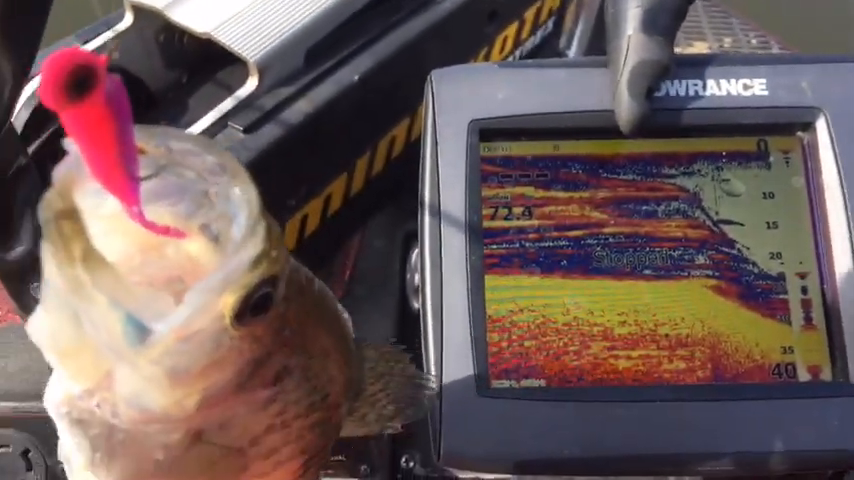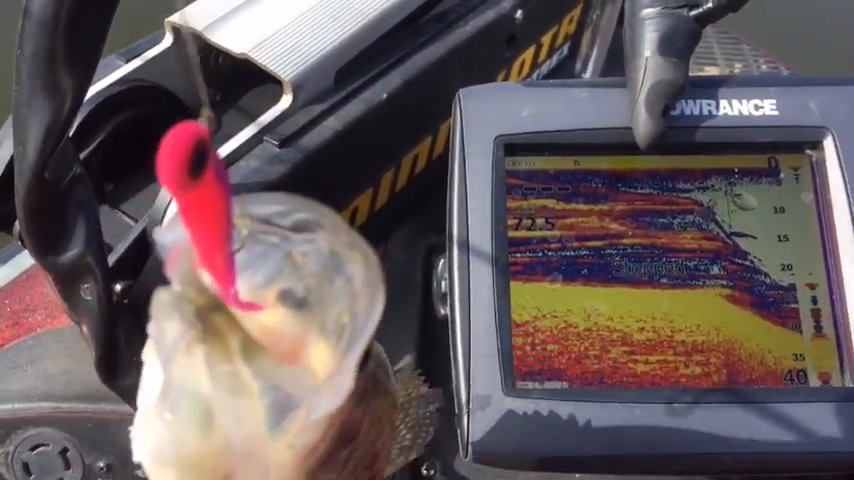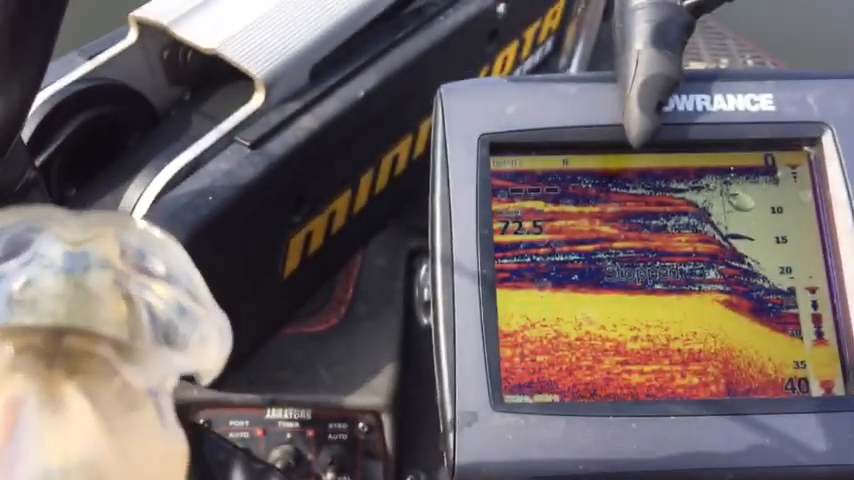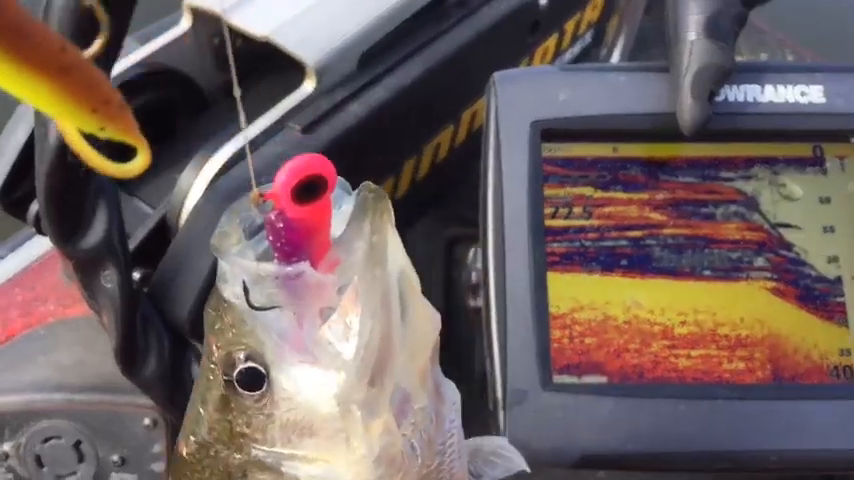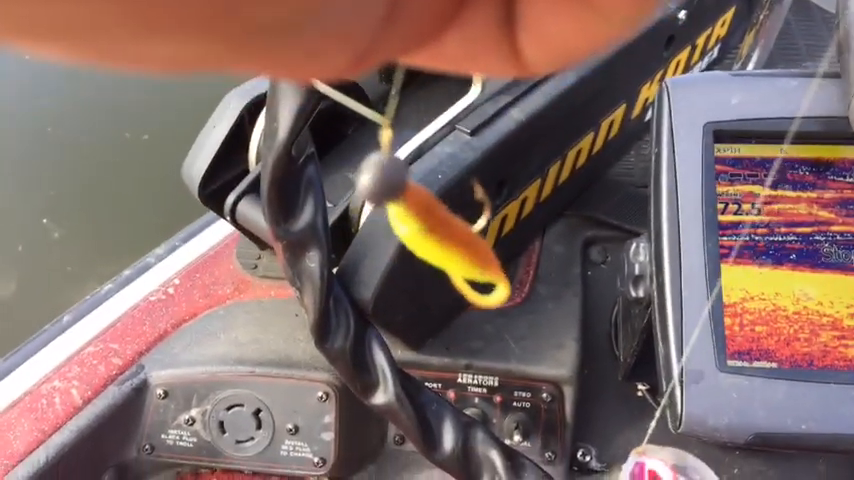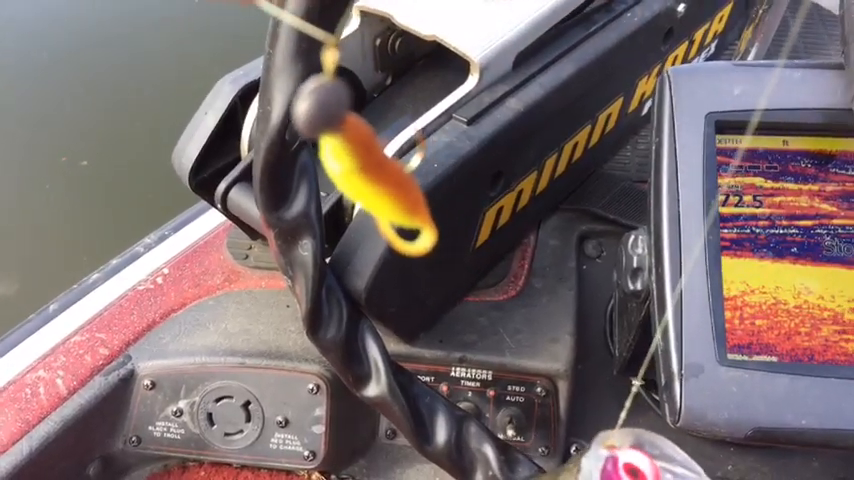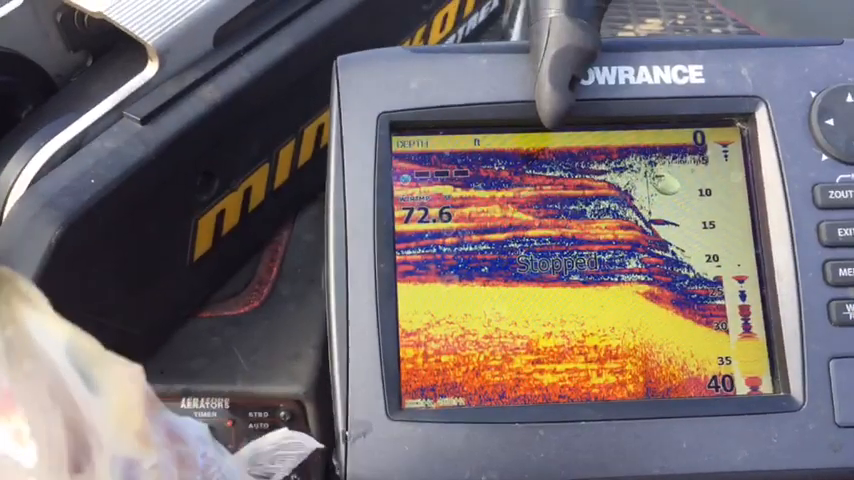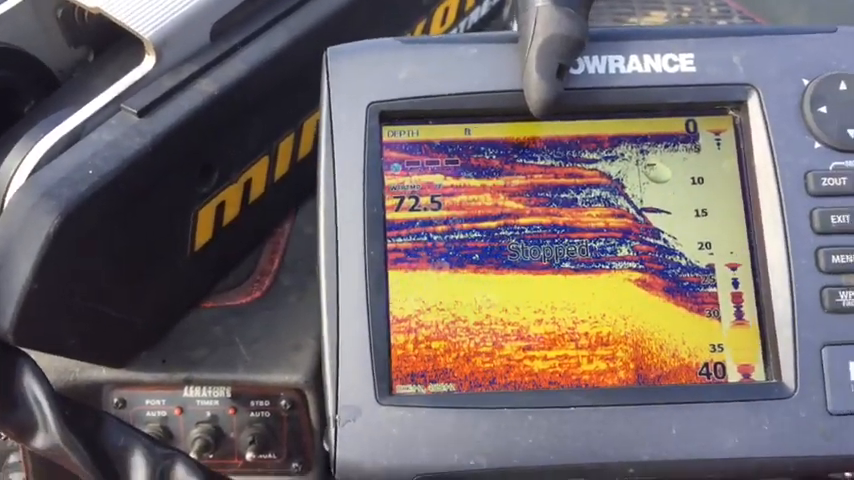I caught it on a, as you can see, a pink big eye with a pink and purple crappie kicker. I've got it paired with a Buster Brown right up there with the bait gripper jig head, 2-inch. This is a 2.5-inch that I caught the fish on, and that's what the fish finder looked like when I caught that suspended fish.